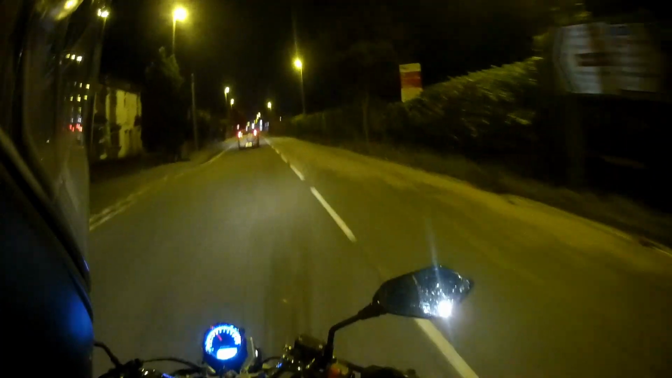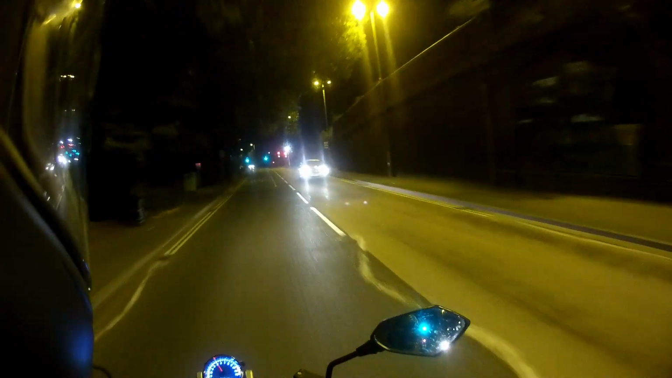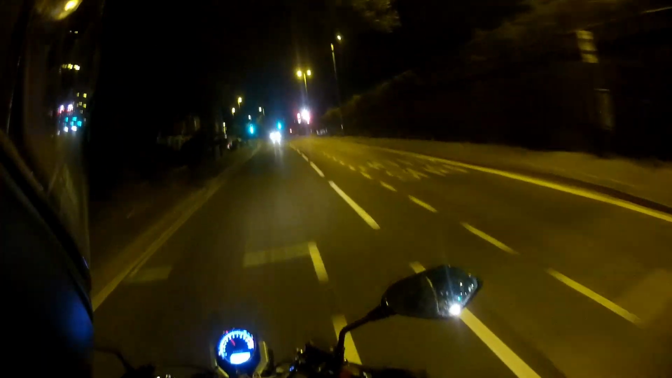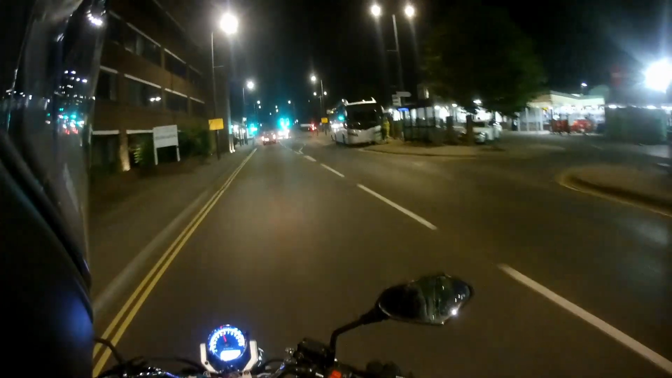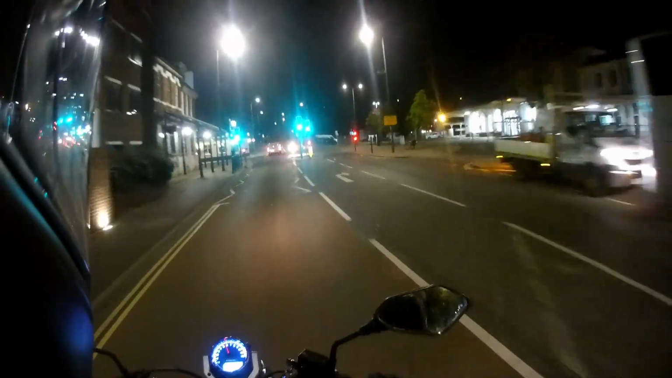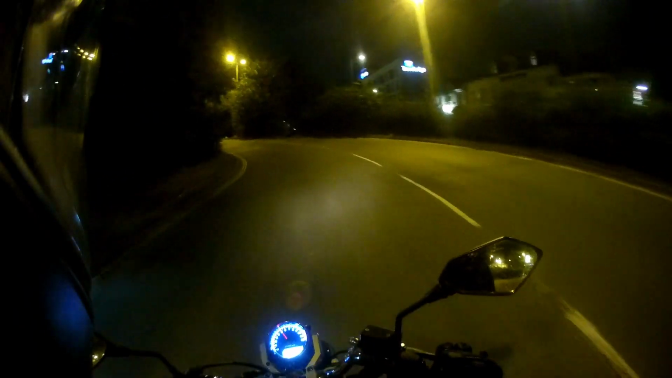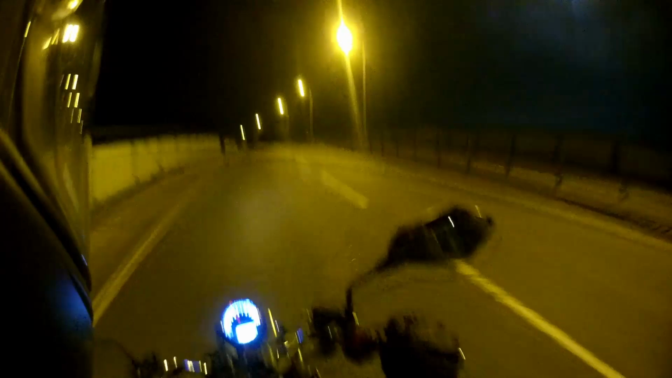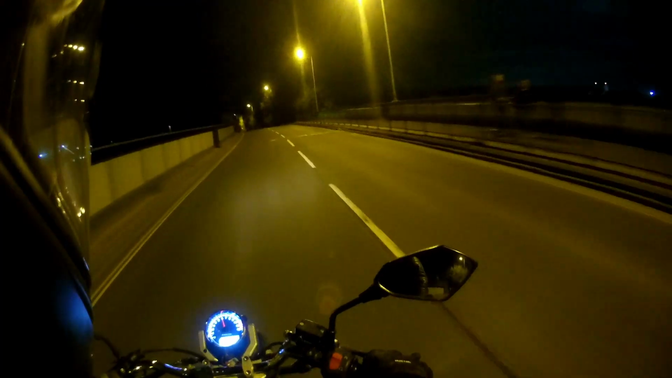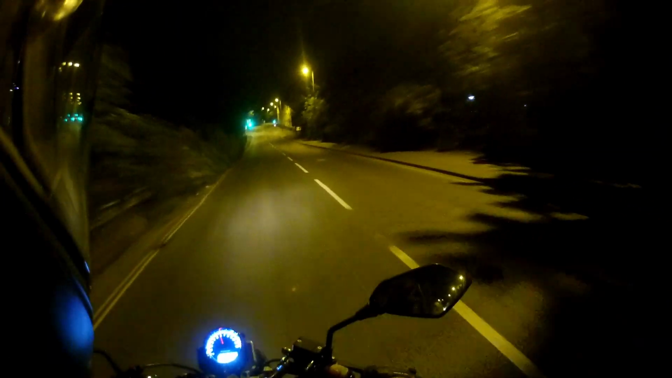I find riding at night quite peaceful. Hardly any traffic in most cases. The darkness is quite nice, and the freedom of it. Like, you feel more free when you're riding at night. Not quite sure why. More relaxing. You can clear your head. If you've got a lot on your mind, then I find riding at night helps clear that, because you have to pay attention to the road.